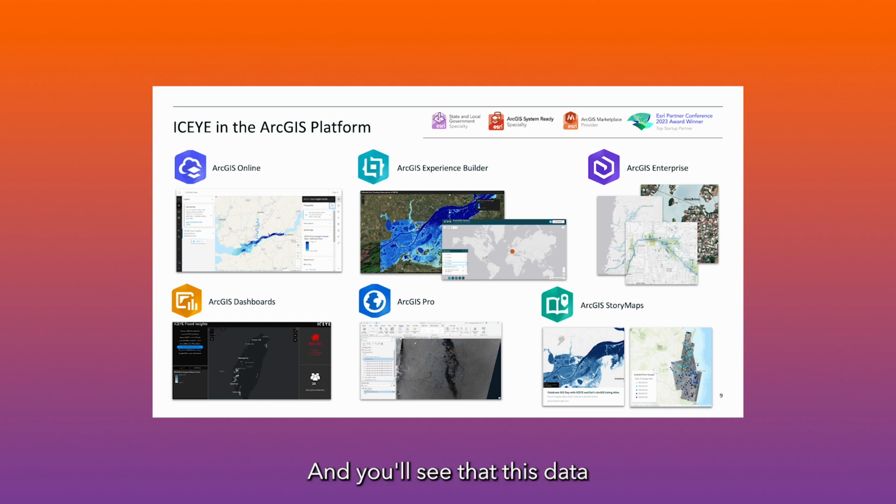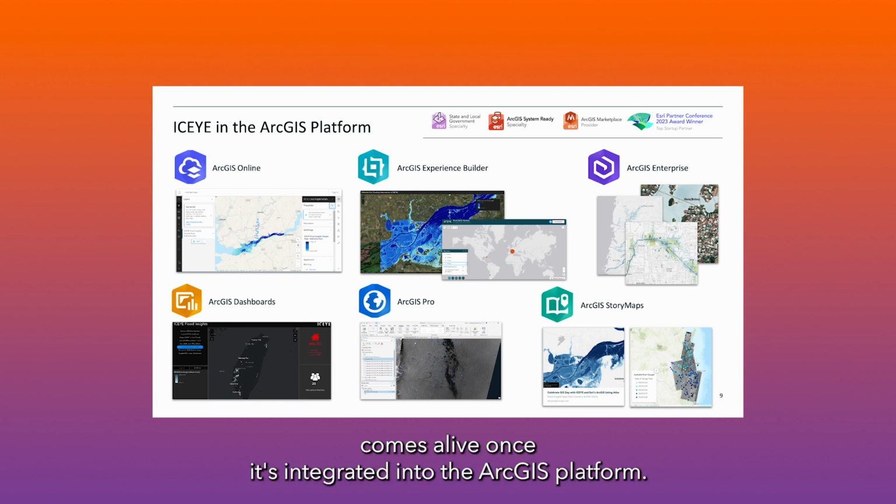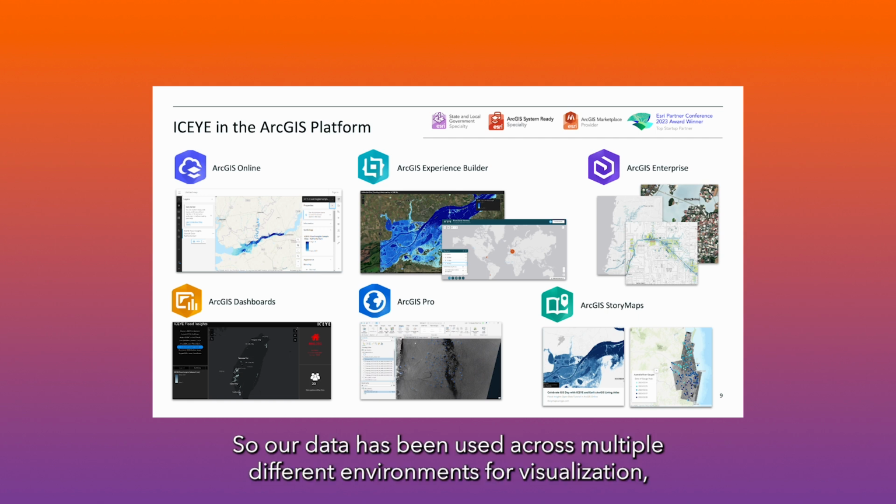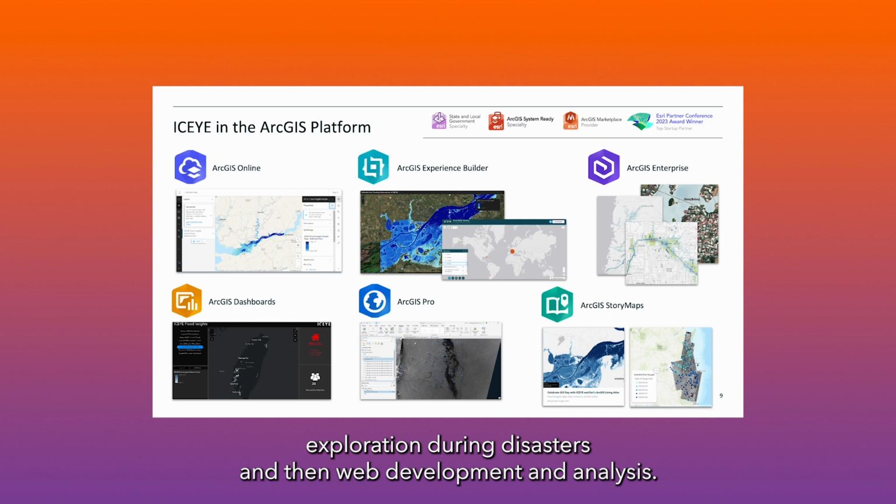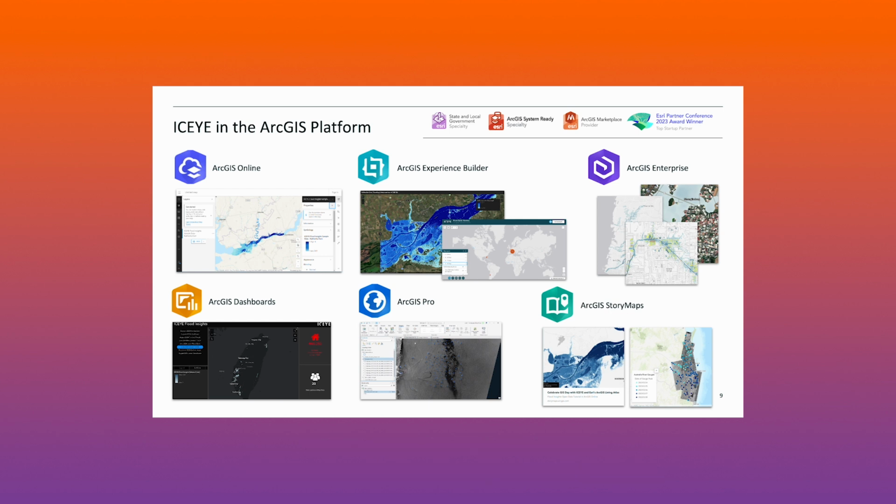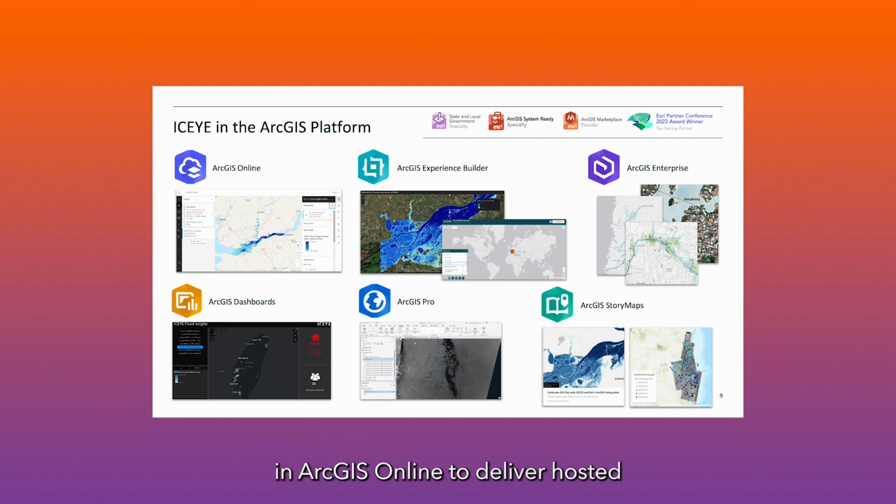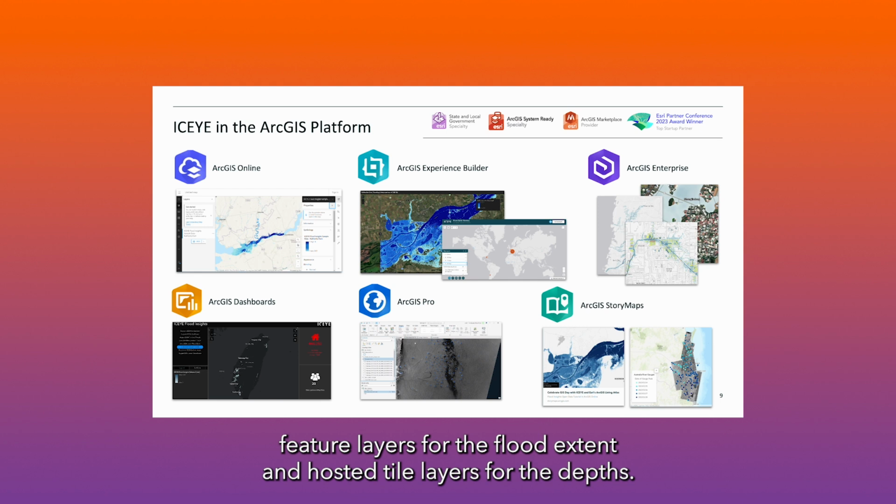And you'll see that this data comes alive once it's integrated into the ArcGIS platform. So our data has been used across multiple different environments for visualization, exploration during disasters, and then web development and analysis. We provide collaborations and group sharing capabilities in ArcGIS Online to deliver hosted feature layers for the flood extent and hosted tile layers for the depths.